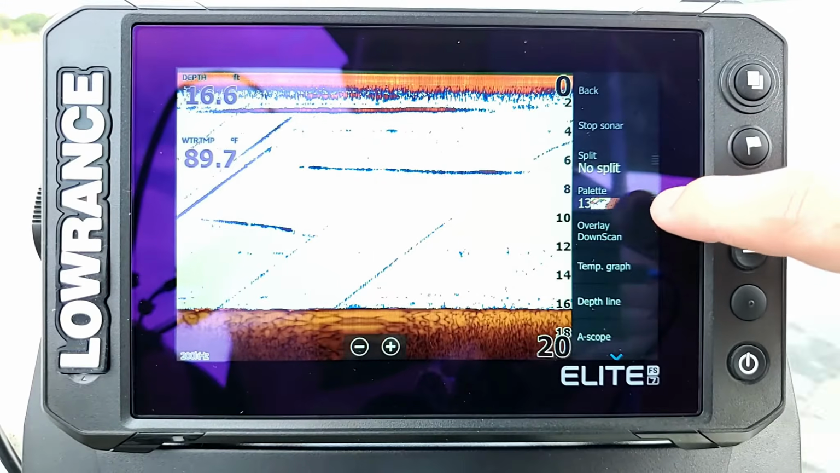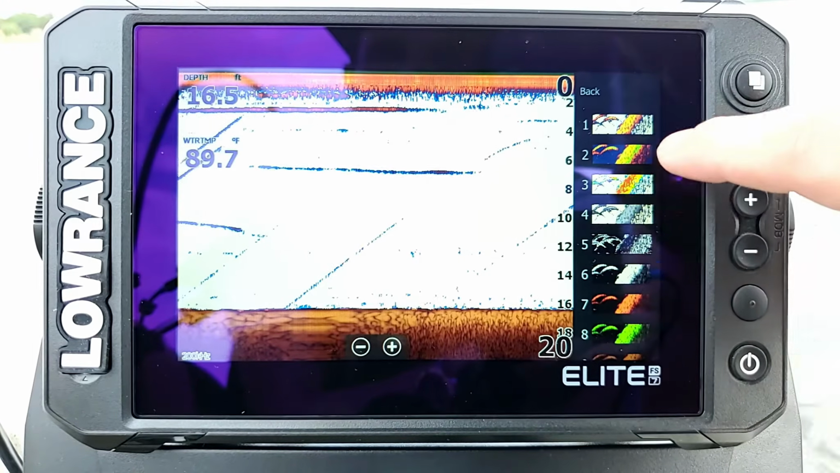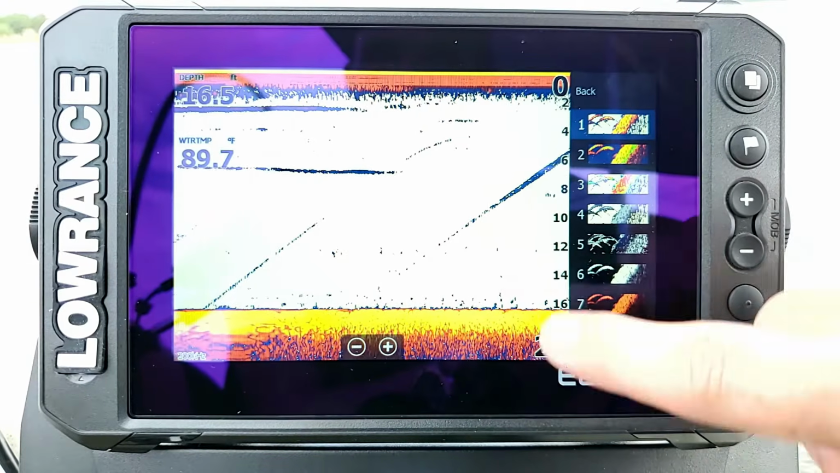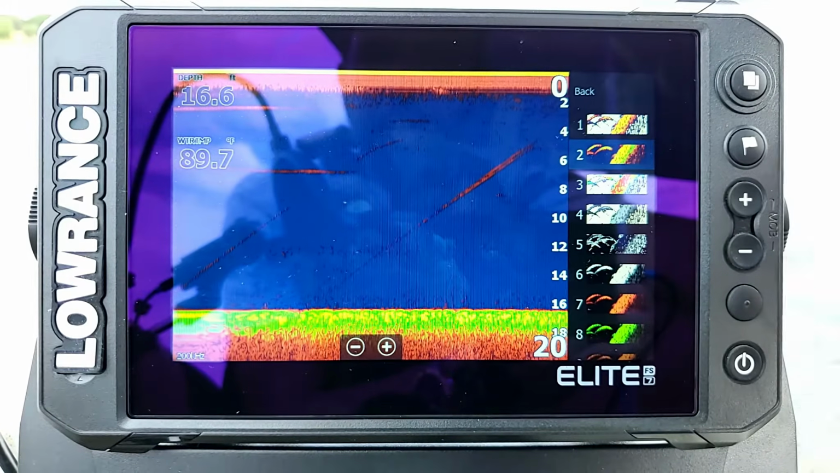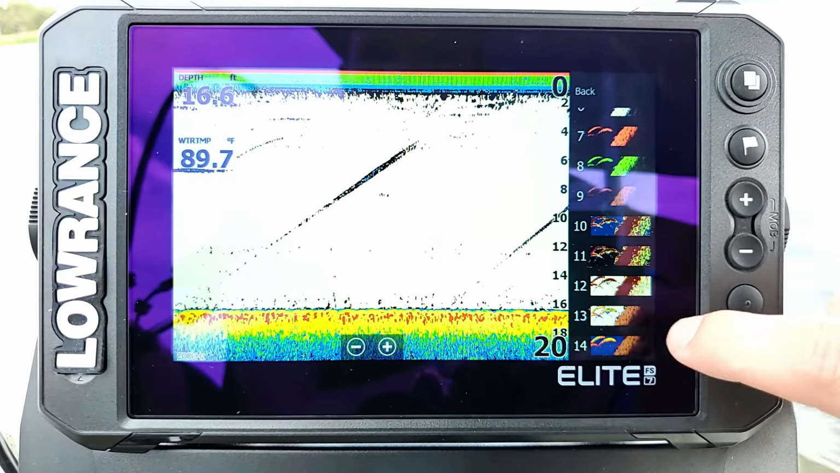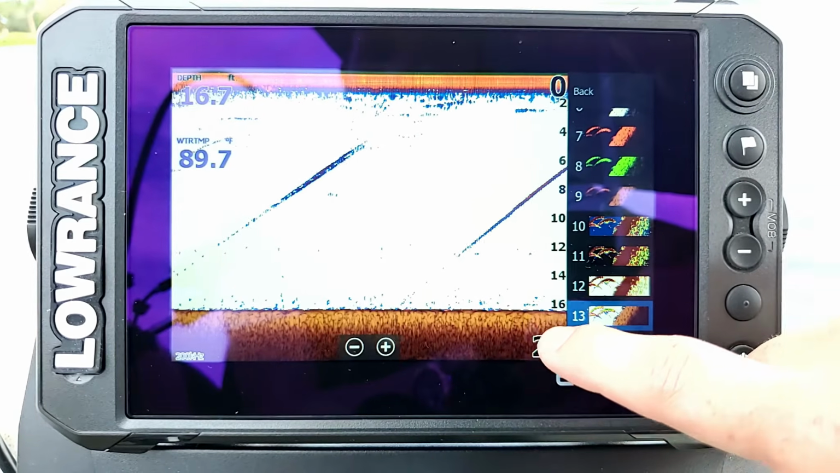The next option down here is your palette. A lot of times when you first start off, you're going to be on palette 1, which gives you the yellow bottom and different colors like that. You can go through and switch to whatever color palette fits your needs best. Me personally, I really like number 13. It gives us bottom contour tracking, so when we select it, we can see how it turns the bottom brown.